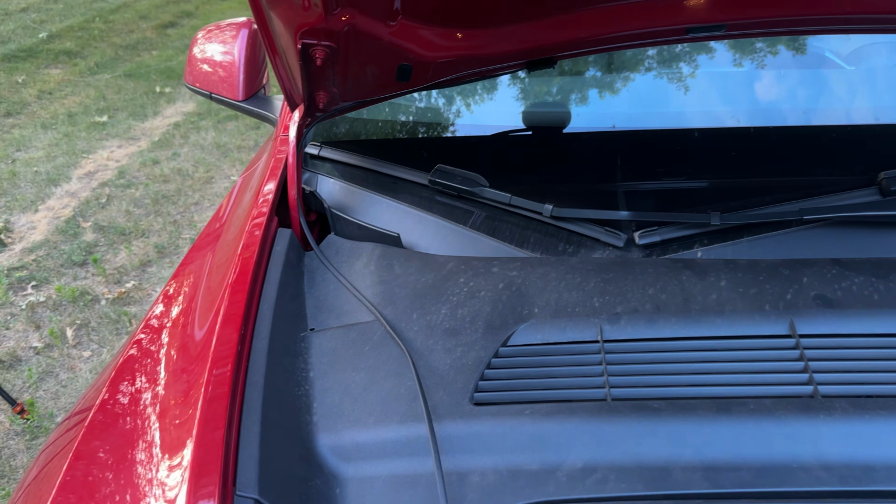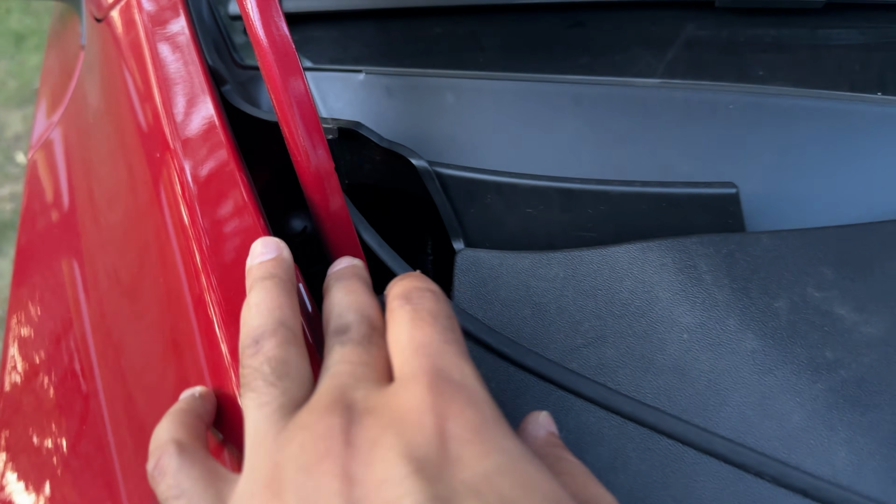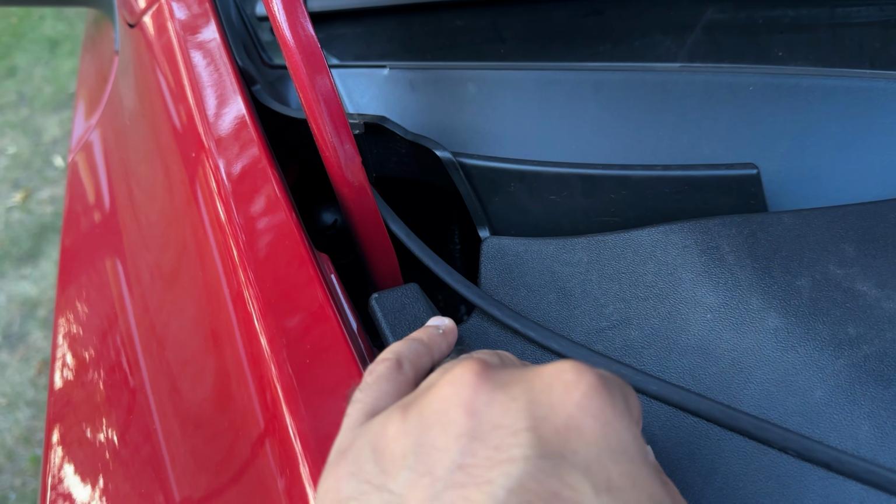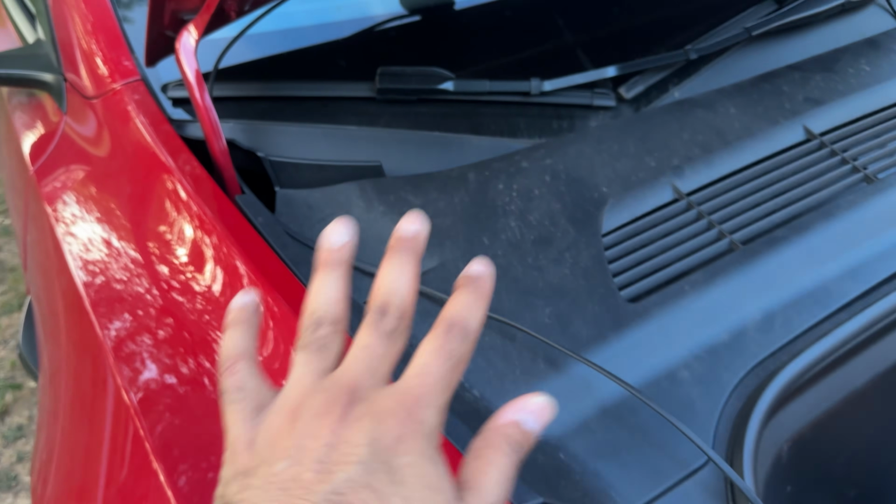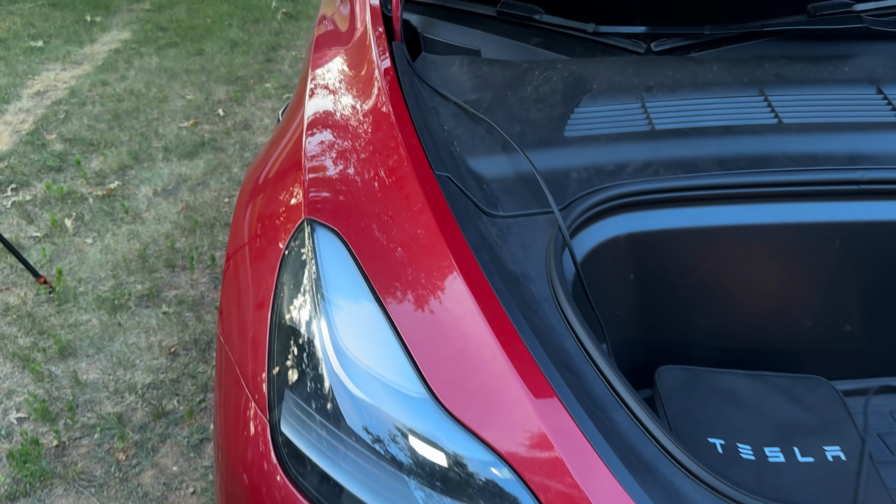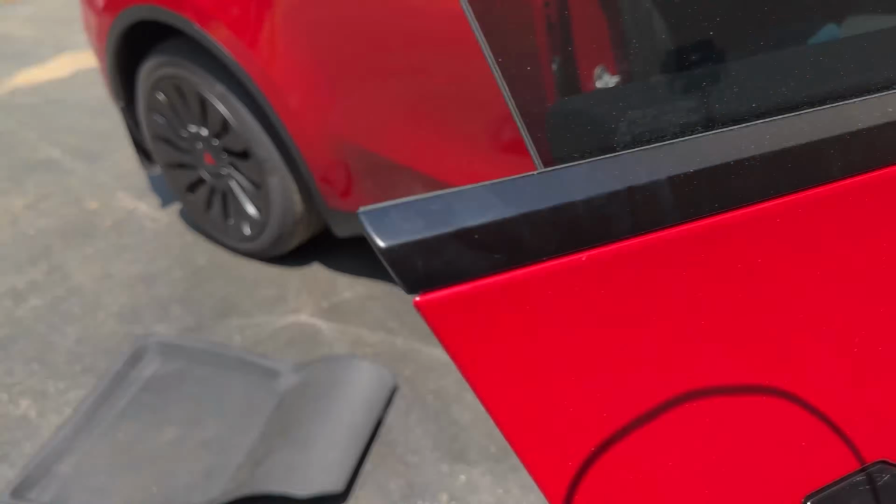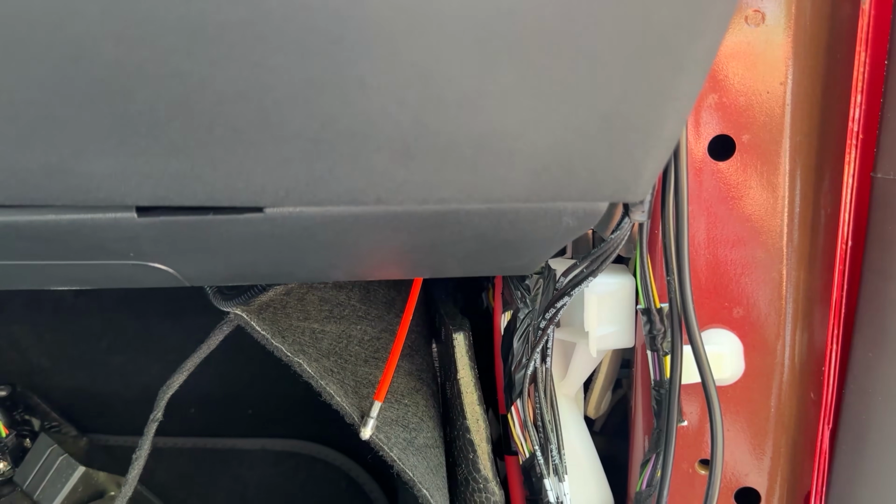Now, for the wire routing portion, I've already shown this many times, how to pass this through the firewall. I'm just going to show you one of my past videos. It's getting a little bit dark there, so I'm just going to show you that video where we routed that front camera all the way to the front. For a Tesla Model 3 or Y, I'm linking a very detailed video in the description below where I show you how to route this cable.